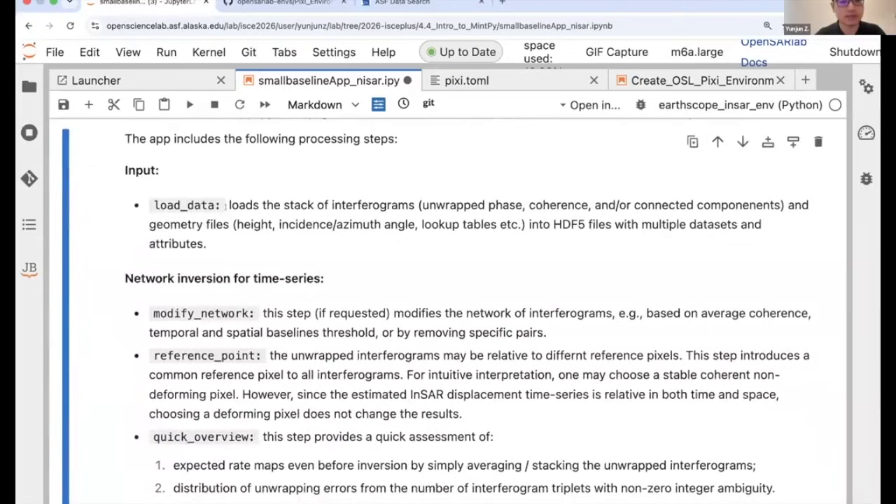The inputs, basically the load data step, is to load the stack of interferograms you generated using various InSAR processors into an HDF file. That is what MintPy is using. It's a similar file format to the one Compass uses.